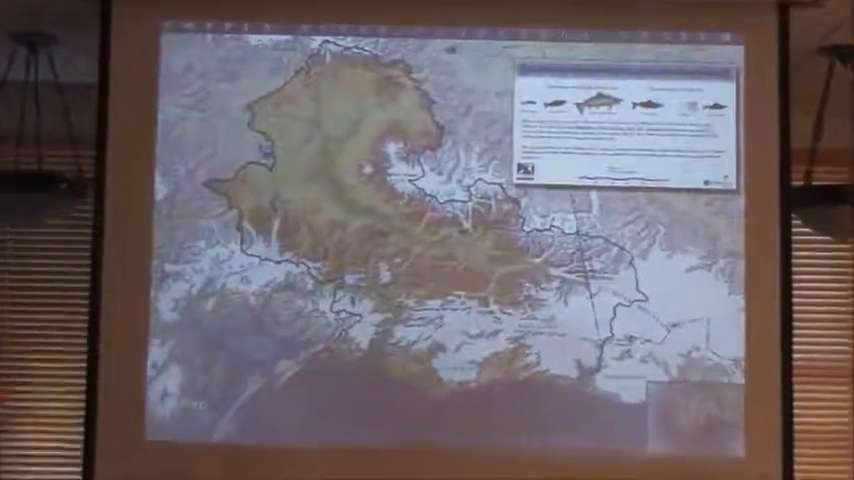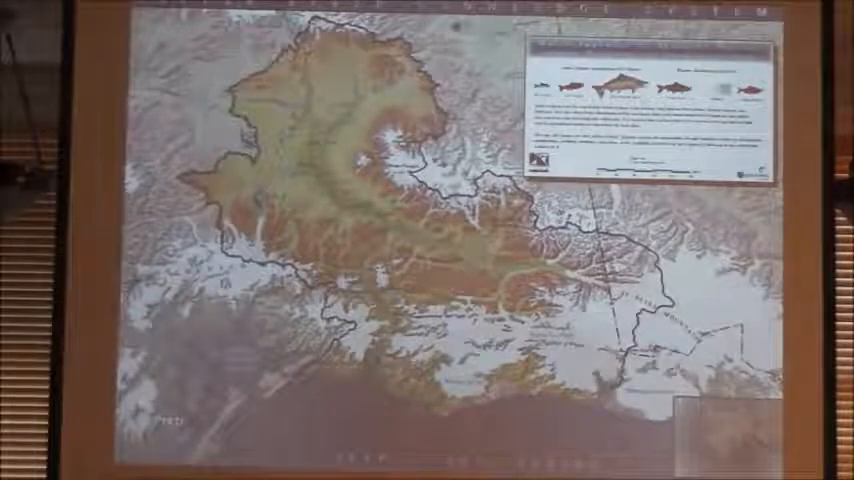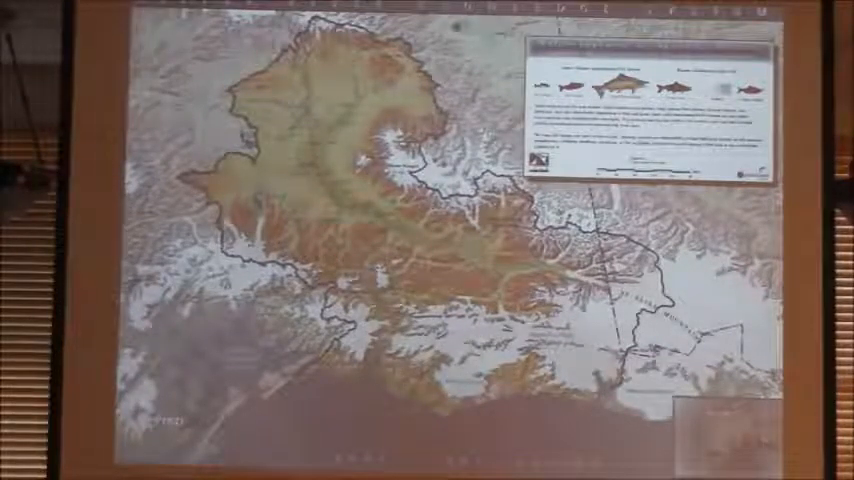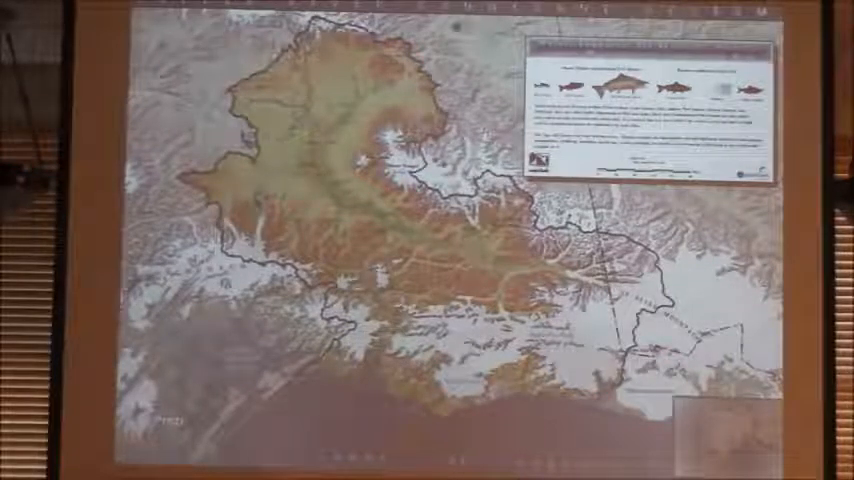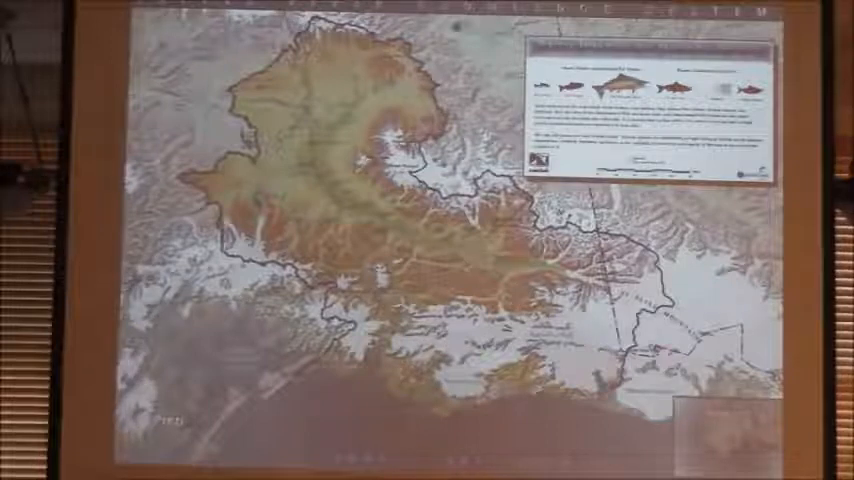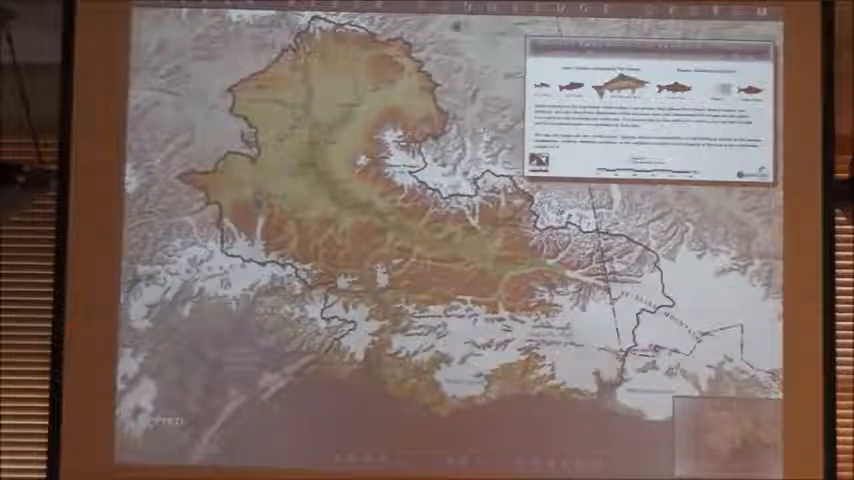This is the Copper River Watershed. I expect there's more knowledge in this room about the Copper River Watershed than I'll ever have, but just as a brief introduction, it's a big-ish river system in the grand scheme of things. The watershed's about the size of West Virginia. It's the largest point source of fresh water to the northern Gulf of Alaska.